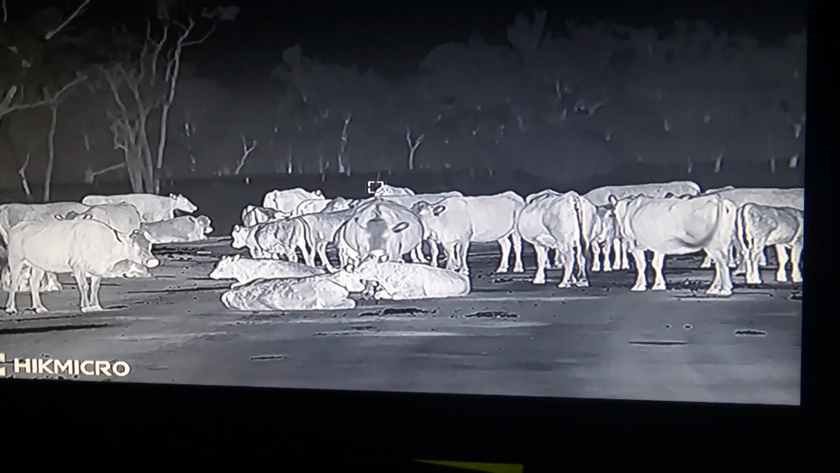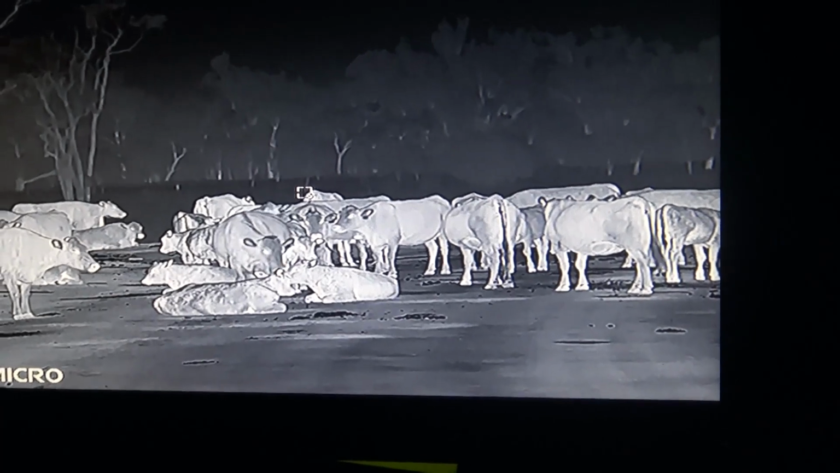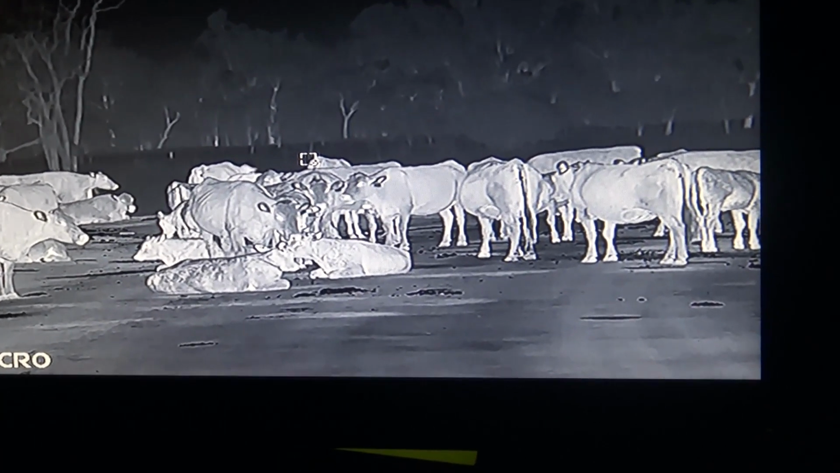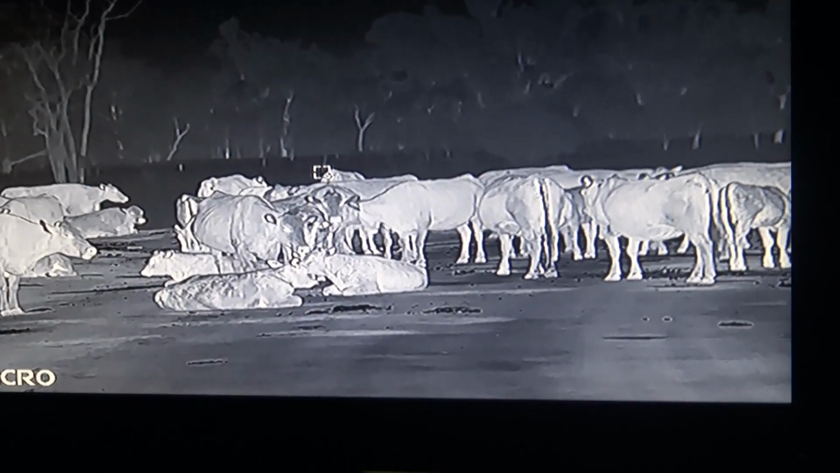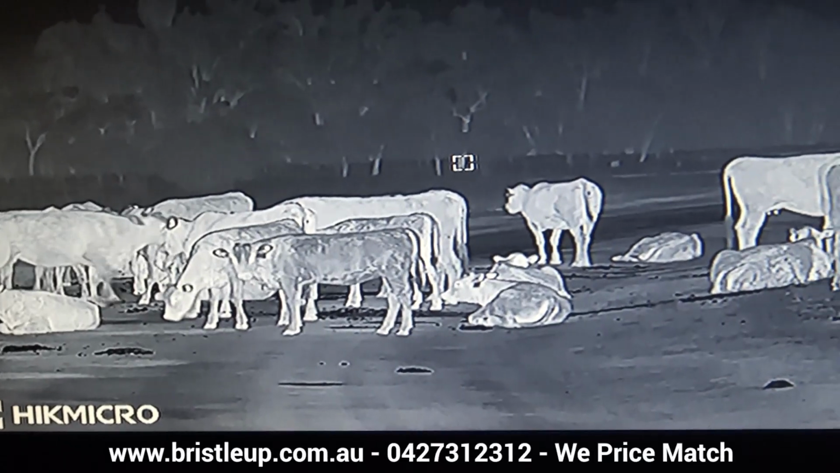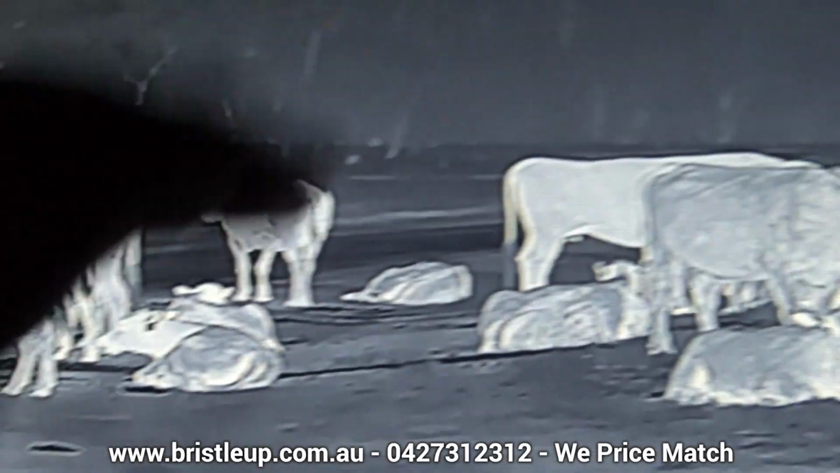I just wanted to add another point here. We have got rumours that some thermal brands are looking to make it possible to hardwire to a tablet, but at the time of recording it's not possible, but we hope to see it in the future. The Condor performed very well hardwired with amazing image quality, indistinguishable from what you see through it.